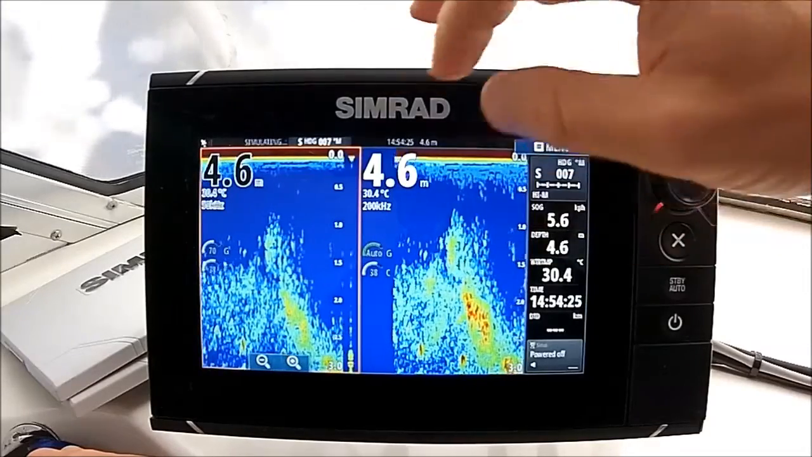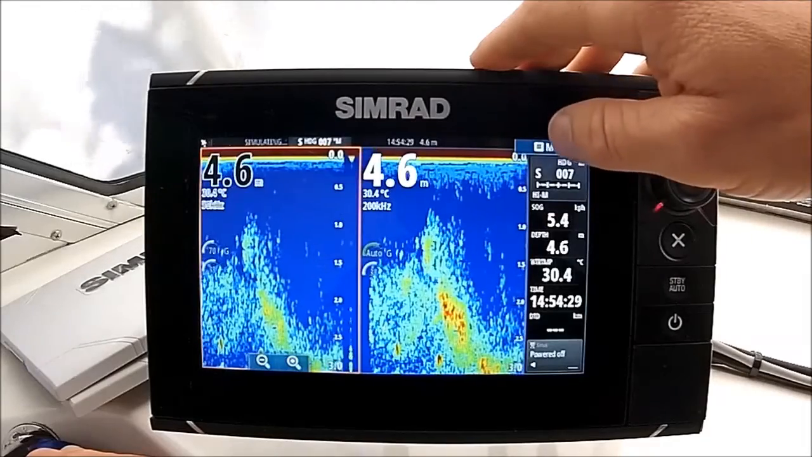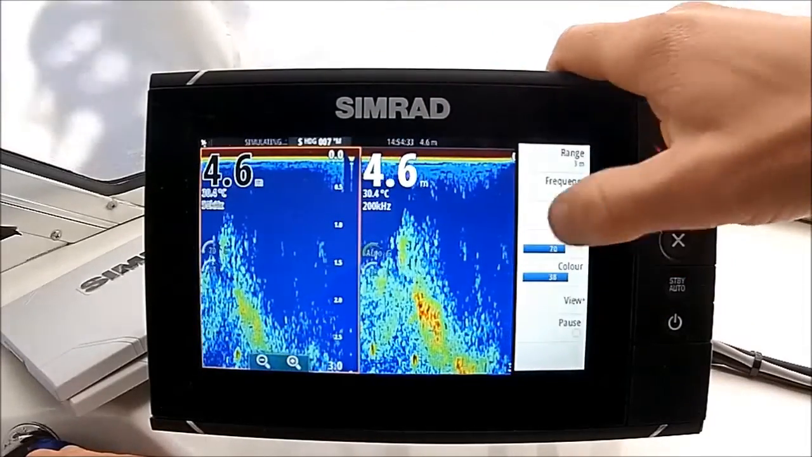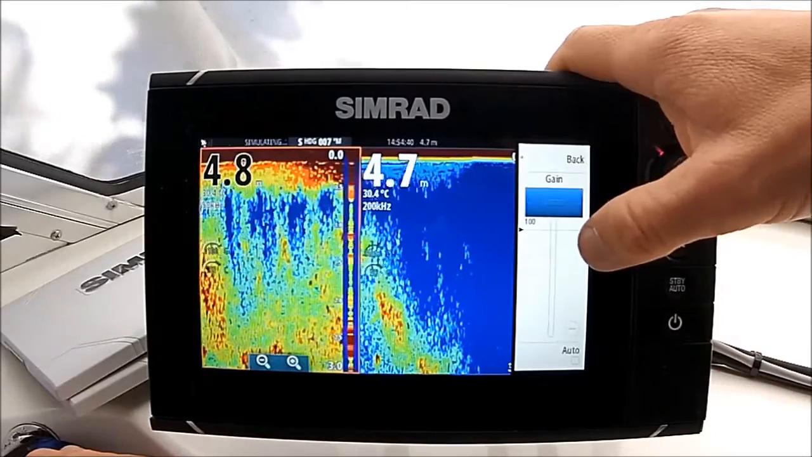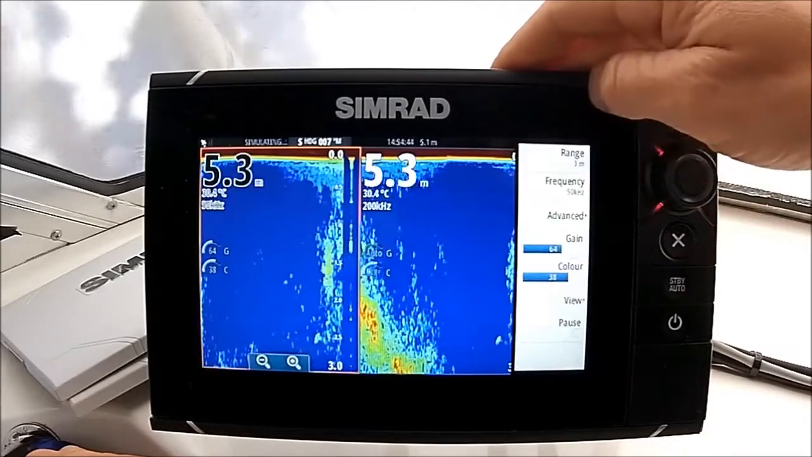So what we can do in this mode is we can individually adjust the gain, so the power going through each one of these frequencies. So at 50 Hertz low frequency, I can go in here and grab the gain, I can crank it up, and you'll see it's having no bearing on the high frequency on 200. So if we turn that back down a bit, go back.